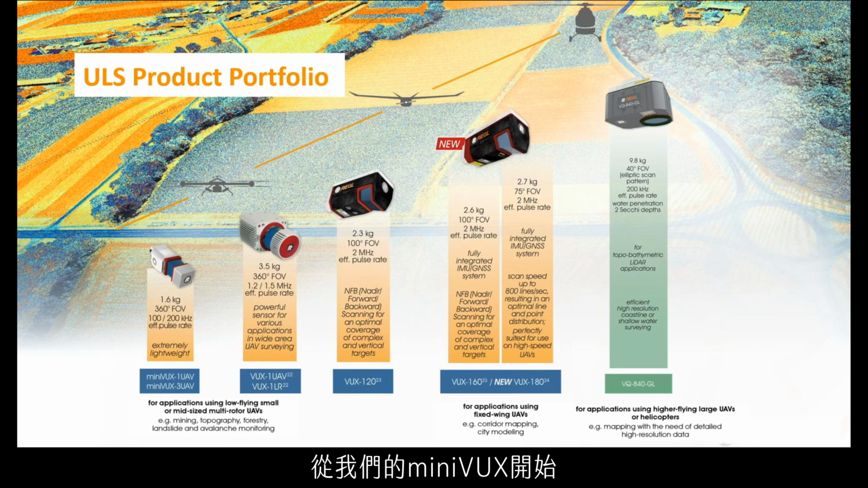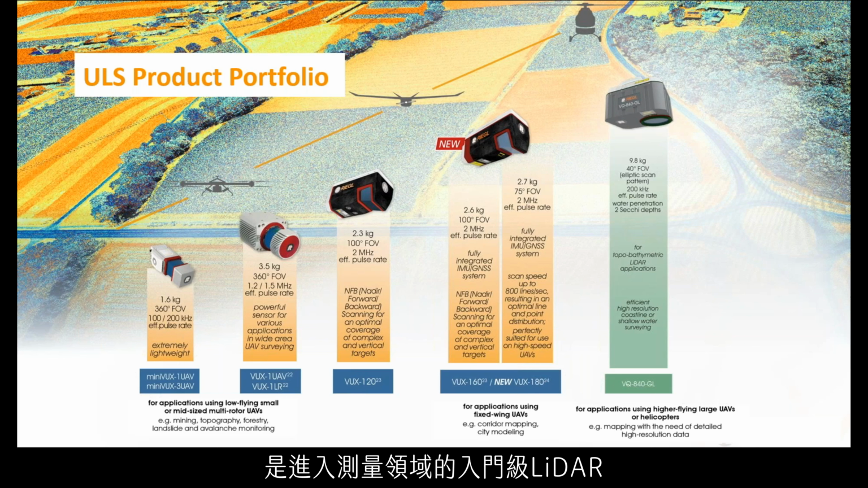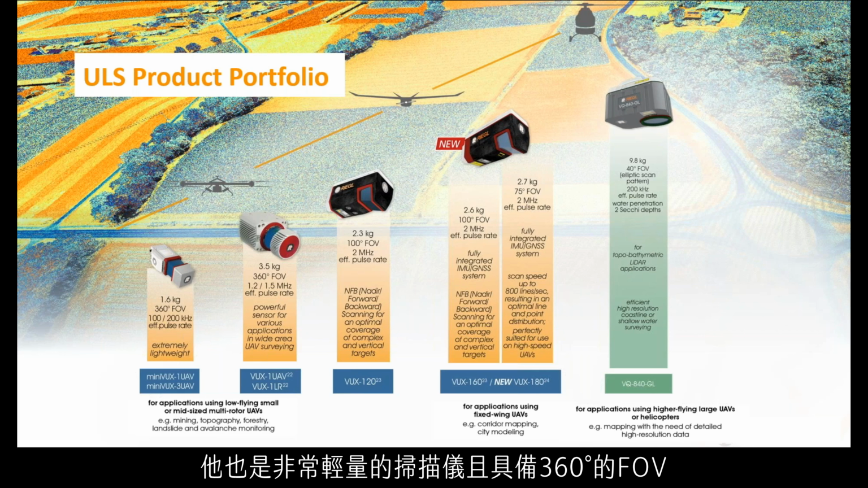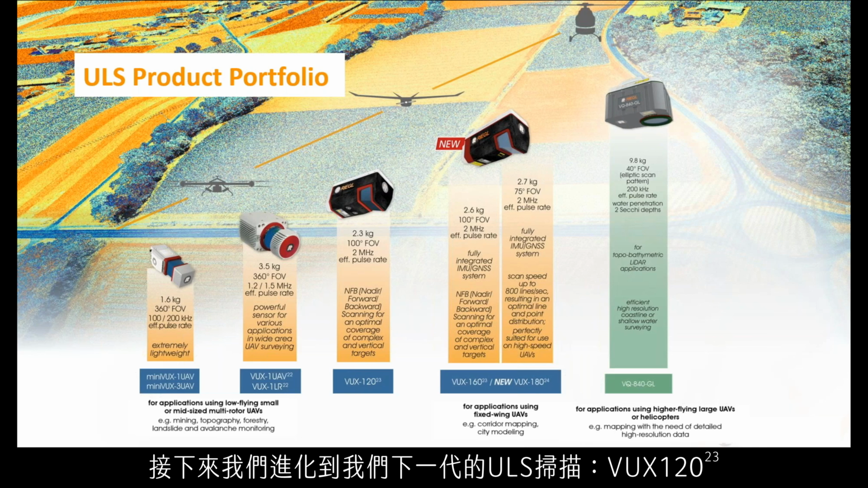This varies all the way from our Minivux, which is Minivux 1 UAV or Minivux 3 UAV, which are entry level into survey grade LiDAR. These sensors are extremely lightweight, great on small multi-rotor UAVs, and a great way to get into survey grade accurate LiDAR. From there, we jump up to our VUX 1 UAV, still another very lightweight scanner. At 360 field of view, it puts off a higher accuracy and a higher point density than the Minivux series sensor.